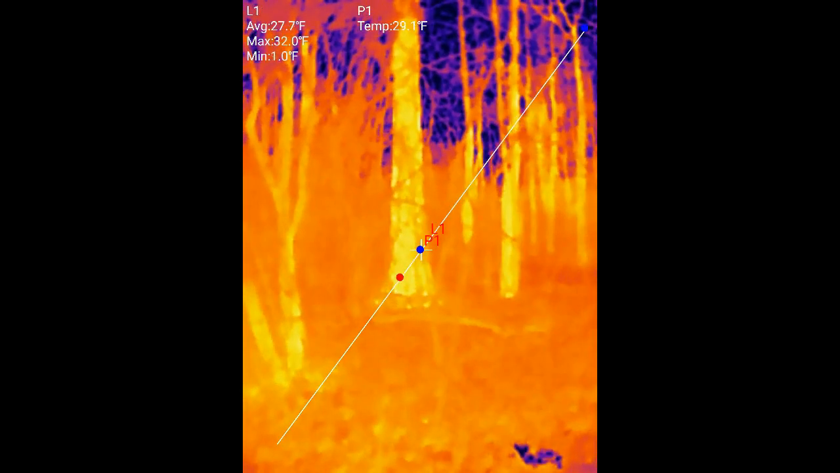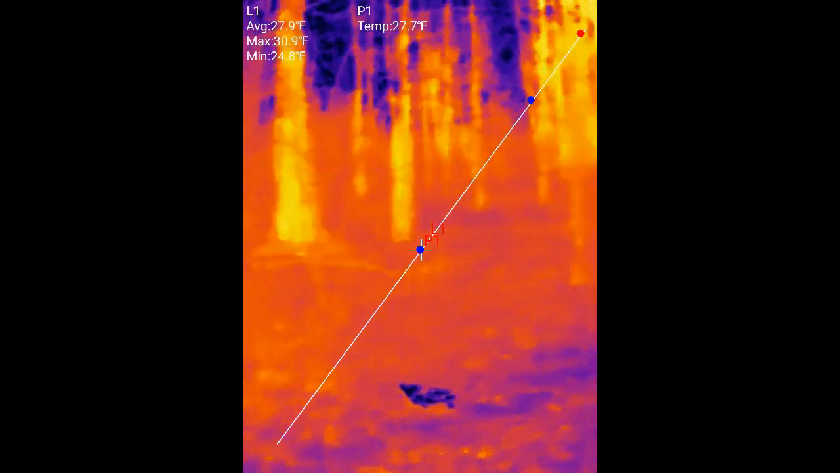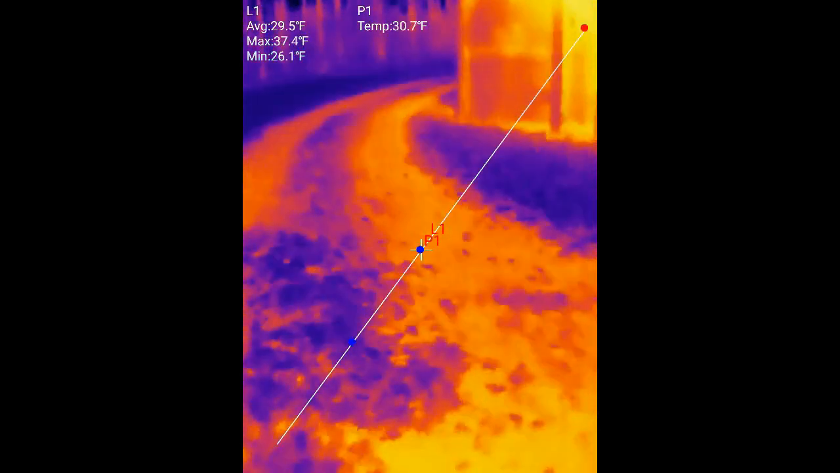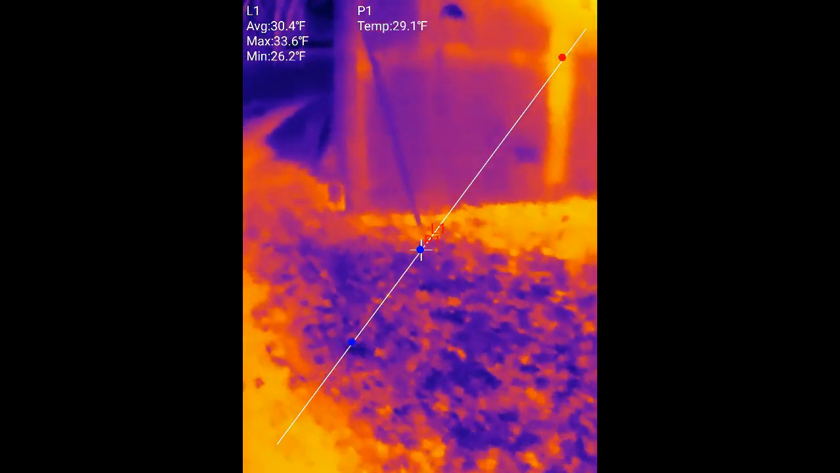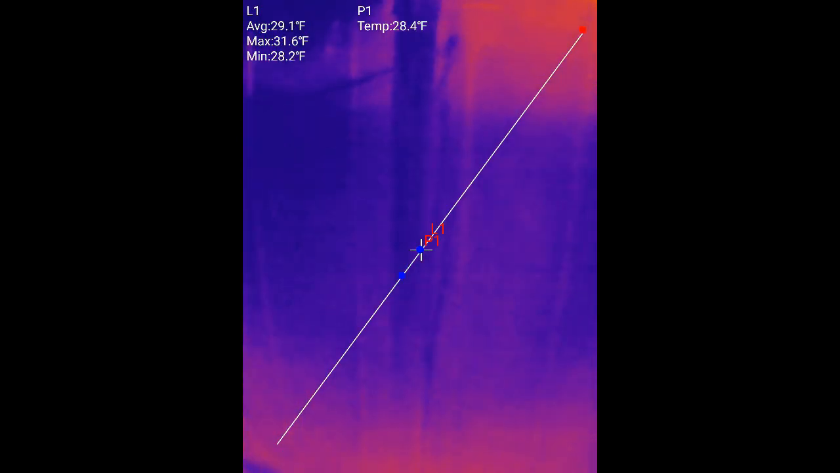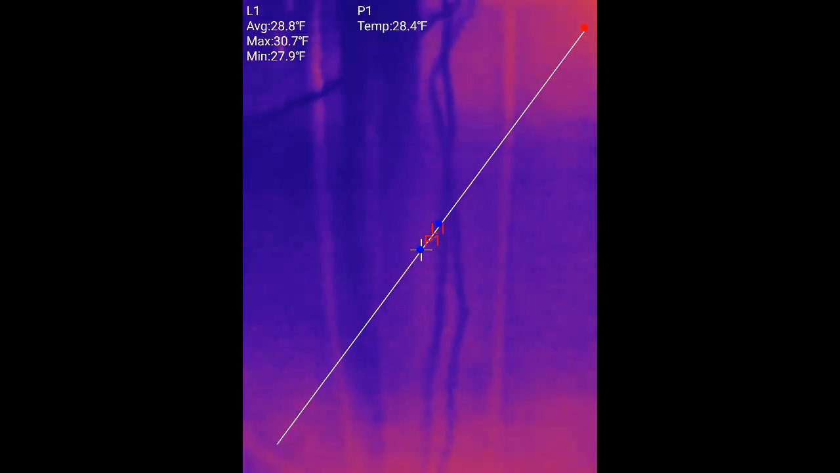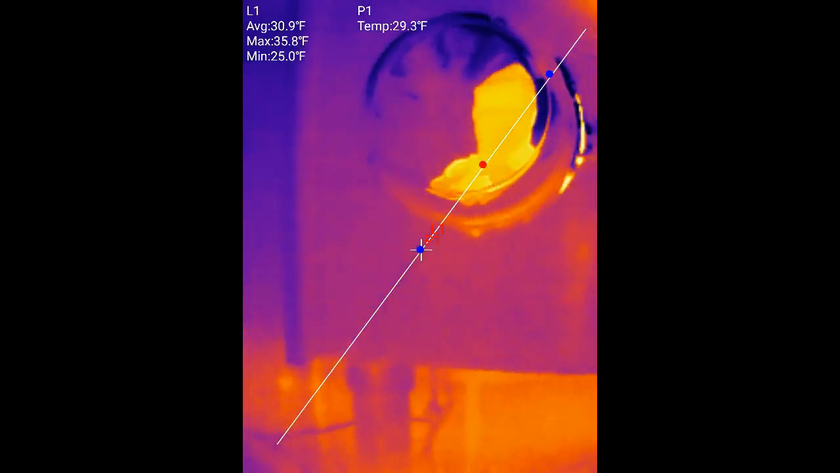Some of the trees have a little more heat to them than some of the other vegetation does. But what we're really out here to look at is the power box, the power meter. So that's in conduit, so we can't really see those cords.